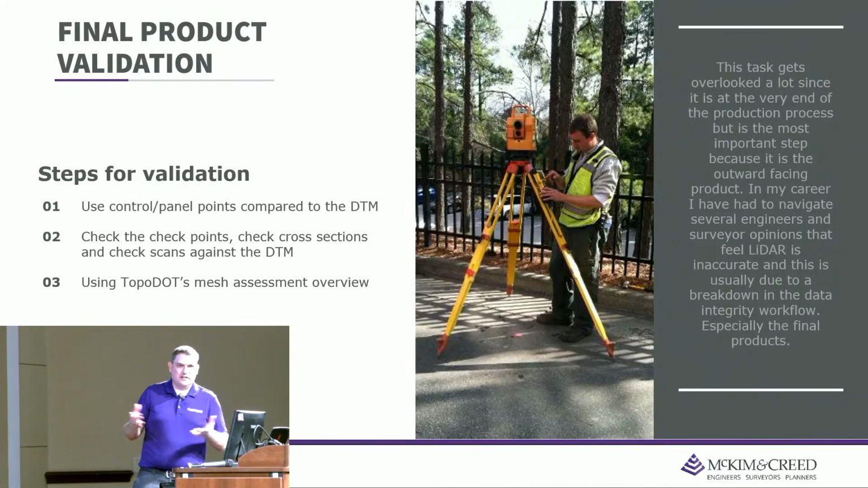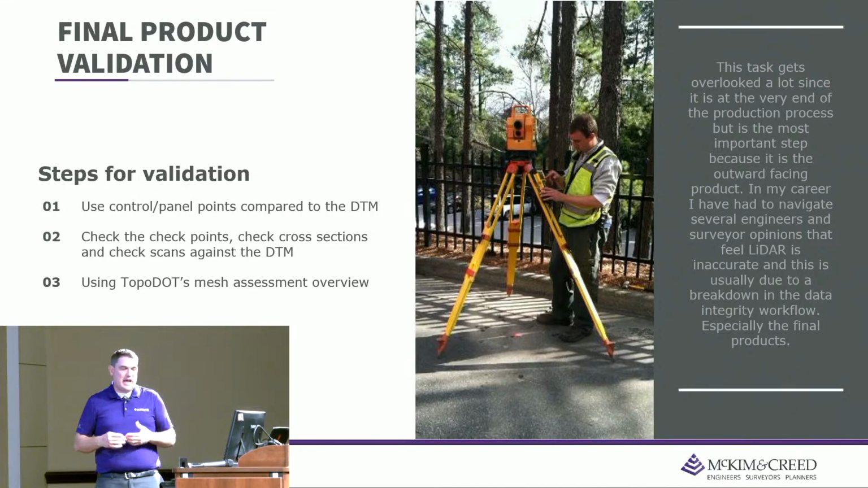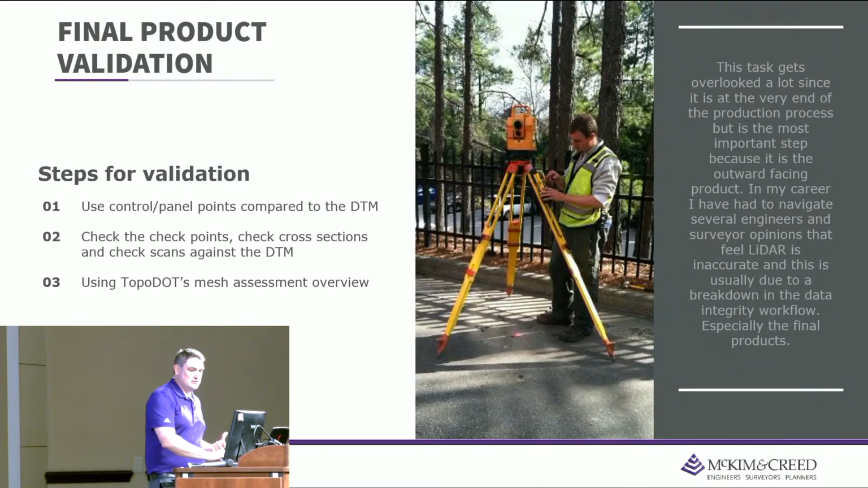It looks good, right? It looks like a complete product, but does it actually meet the control and tie into the control? I don't know. That's why we do these extra checks.